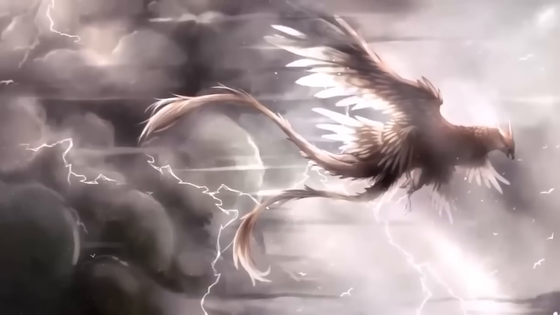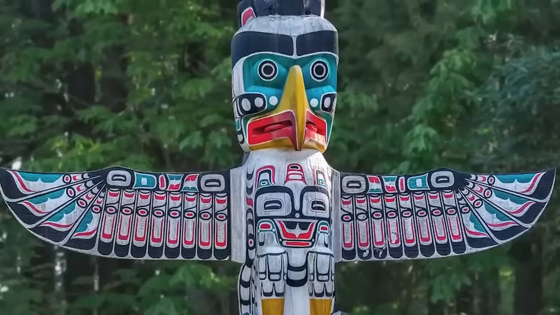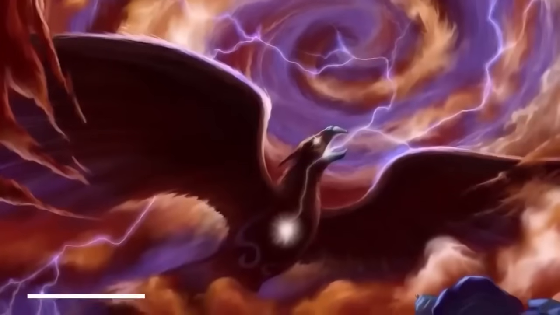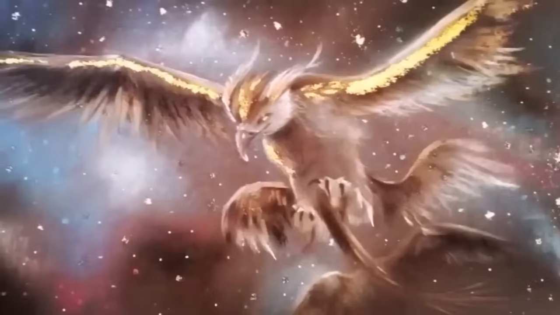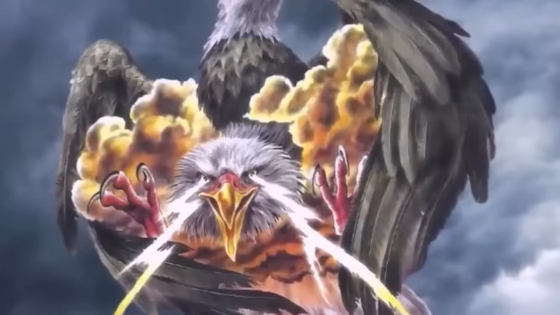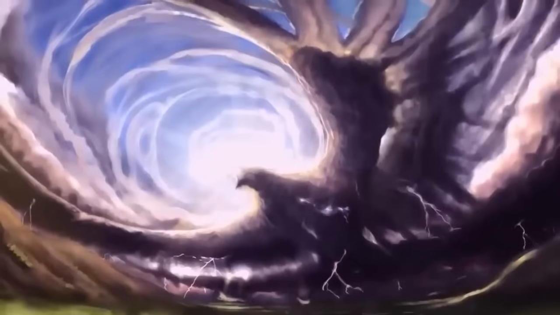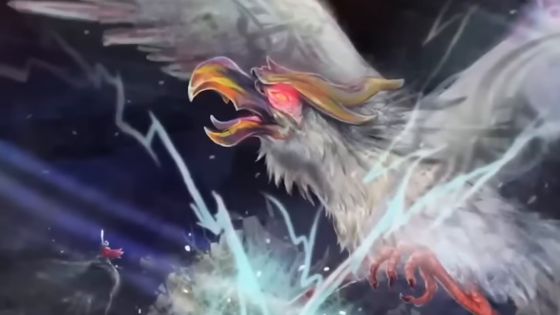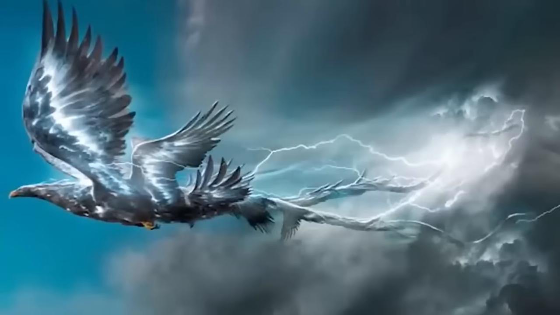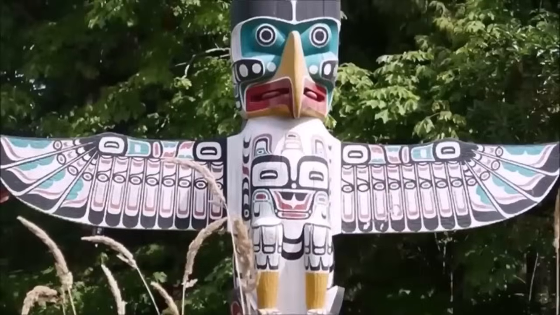For those who aren't familiar, the Thunderbird is a mythical bird from Native American folklore. It is said to be a huge bird with a wingspan that can reach up to 20 feet or more. The bird is named after the thunder sound that is said to be produced by the flapping of its massive wings. According to legend, the Thunderbird is a powerful and majestic creature that has the ability to summon thunder and lightning with its wings. It is also believed to have healing powers and is revered as a spiritual symbol by many Native American tribes. But the truth turned out to be even stranger than anyone could have imagined.